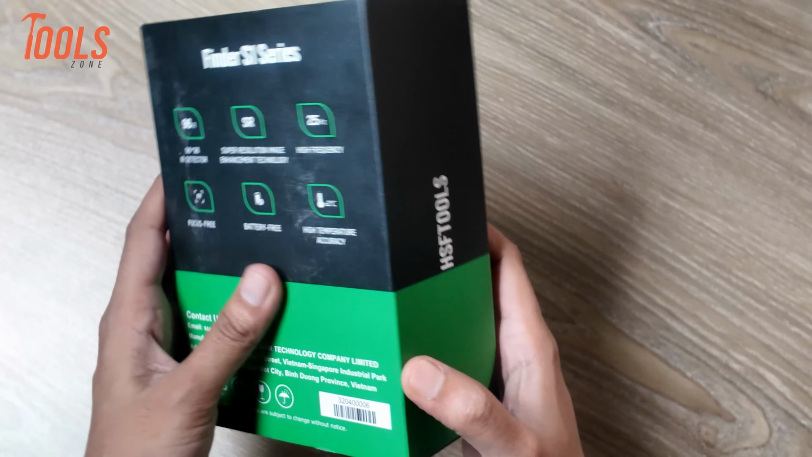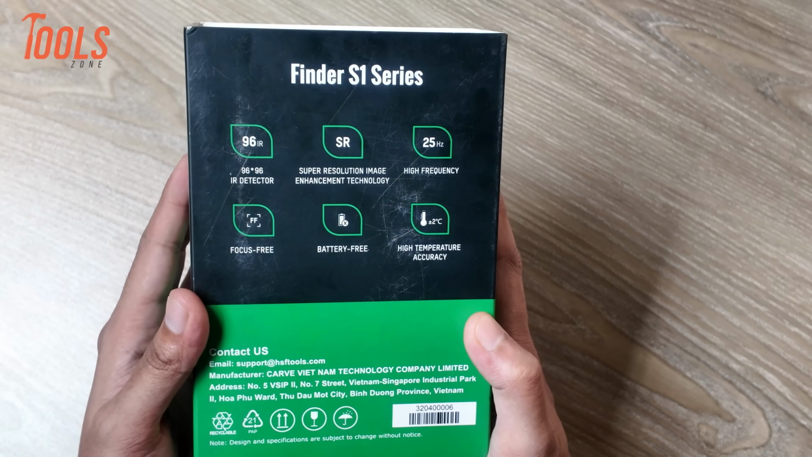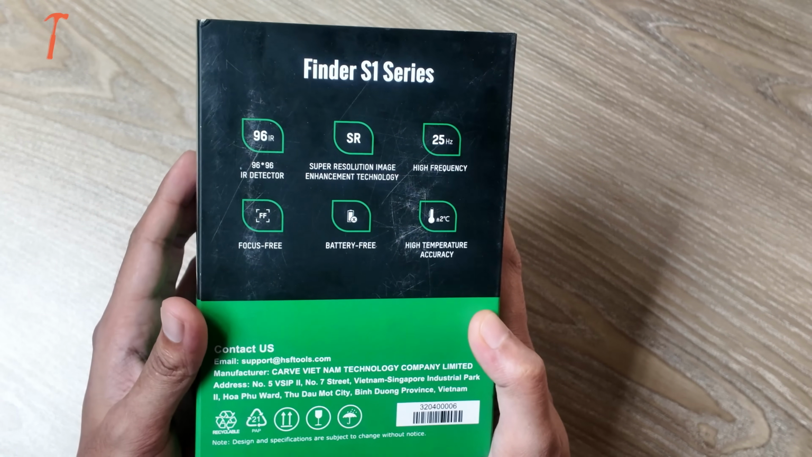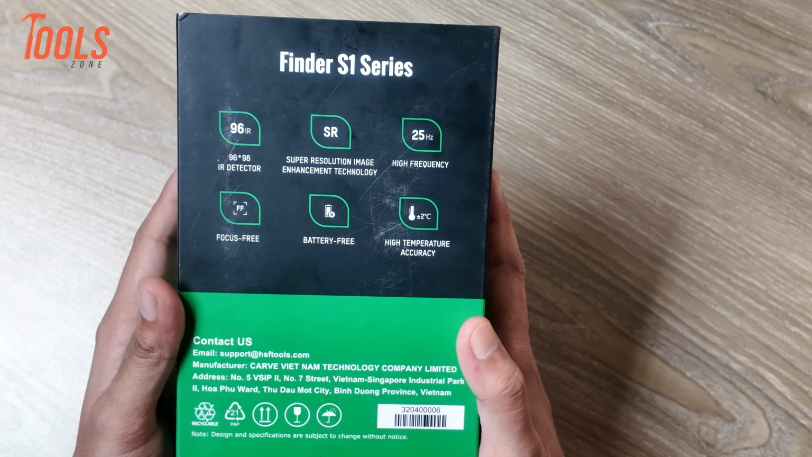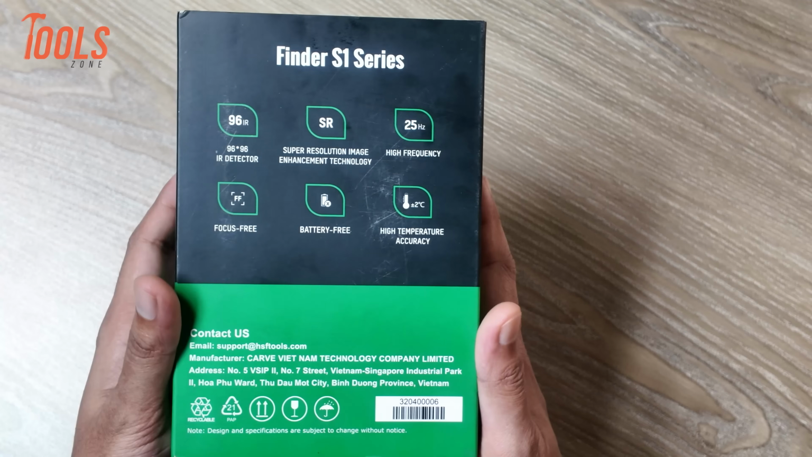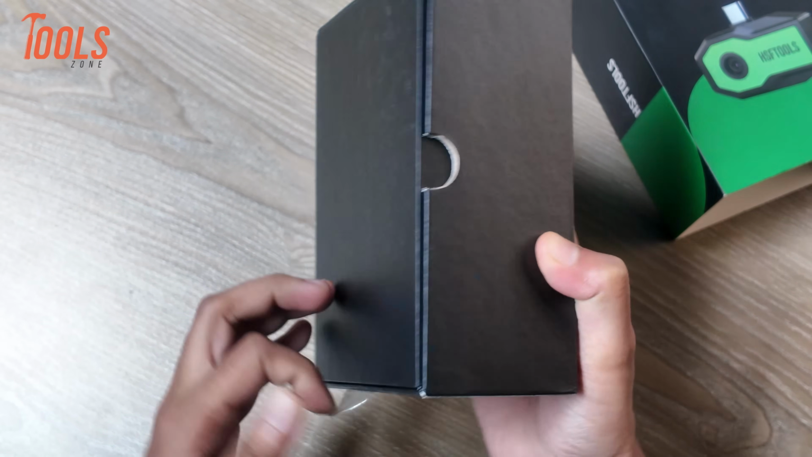So, in the box, it's written that we get a 96 by 96 IR super resolution thermal image sensor. It features high frequency, focus-free operation, battery-free design, and can withstand high temperatures. Alright, let's unbox it and see what's inside.